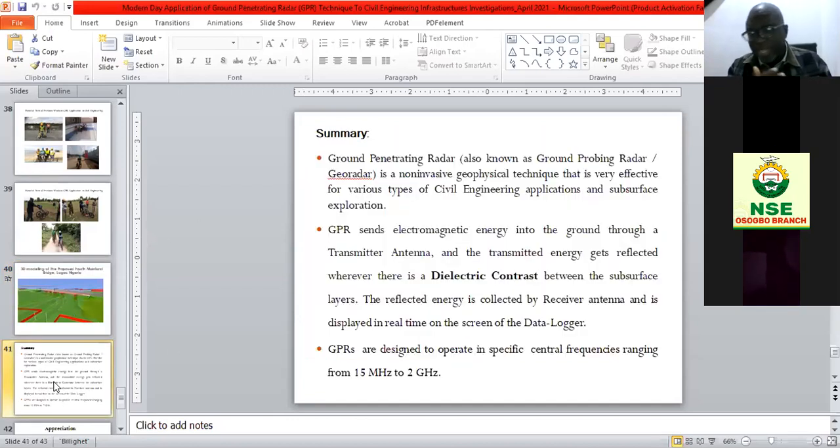And the summary, the takeaway from this presentation is that GPR, georadar or ground penetrating radar, is a non-invasive technique, a non-destructive technique, a benign technique that is very effective for civil engineering application, which I have tested between 1999 to date, 2021. And also in GPR, electromagnetic wave that is non-destructive, that is healthy, is passed through a transmitting antenna into the subsurface.